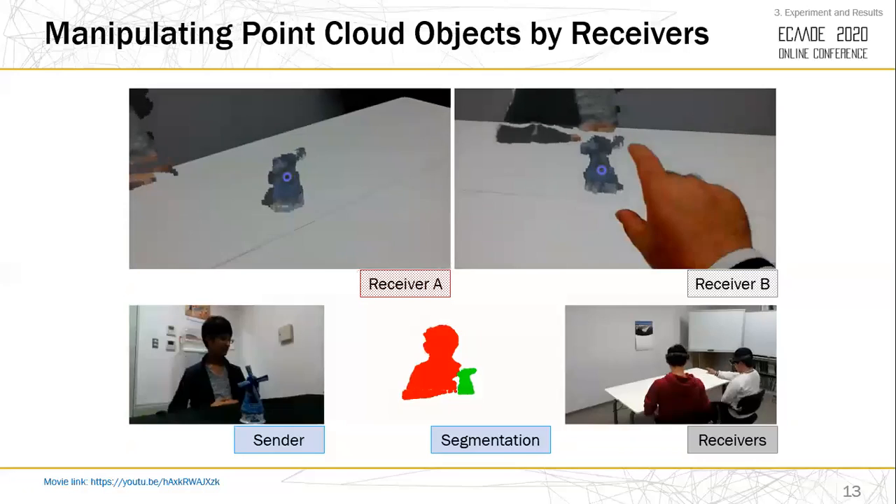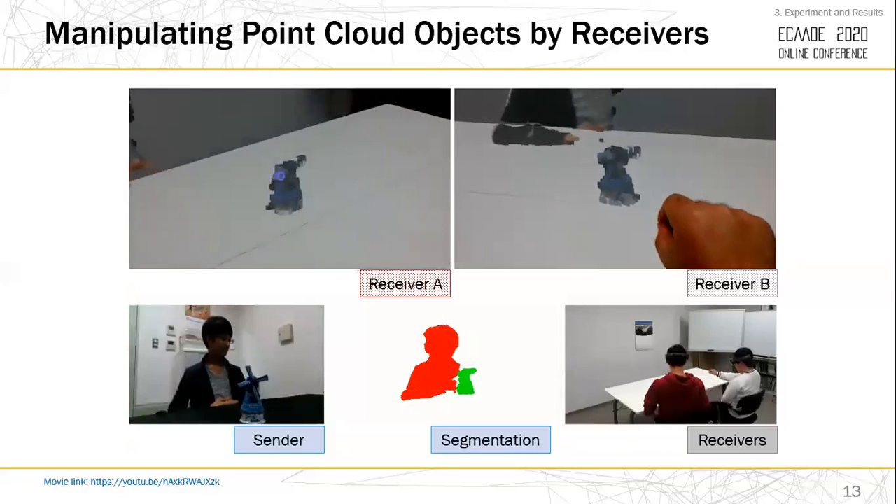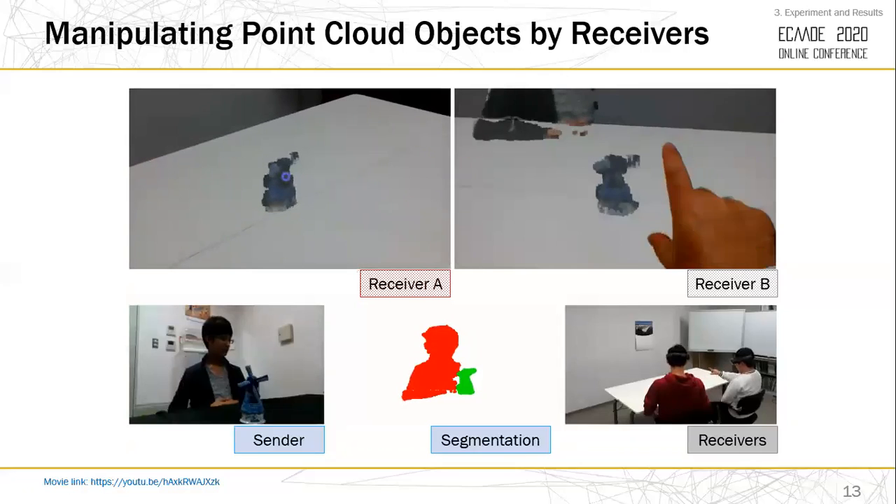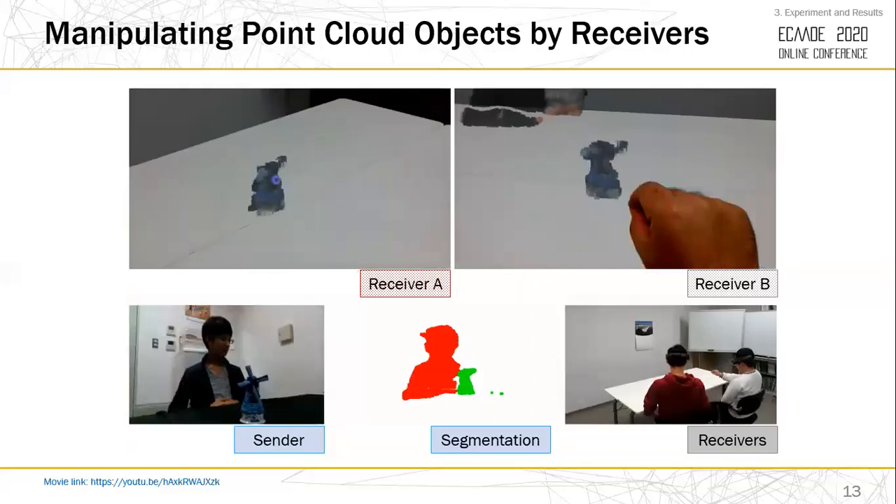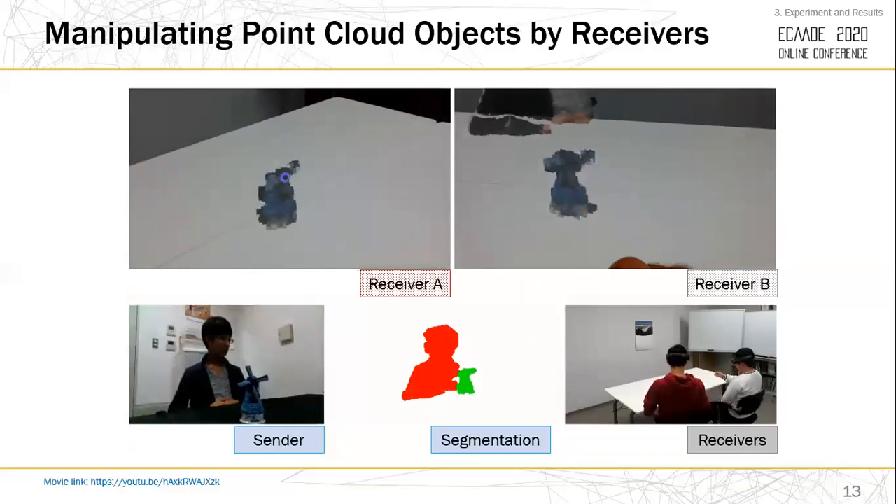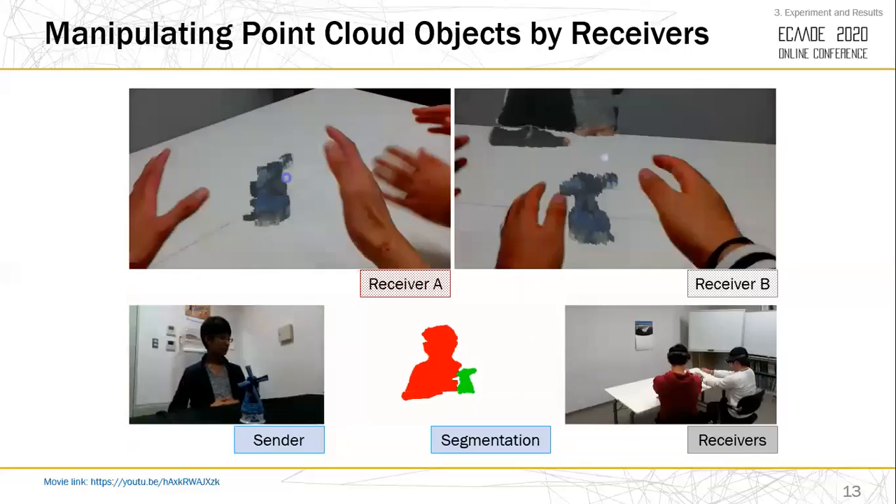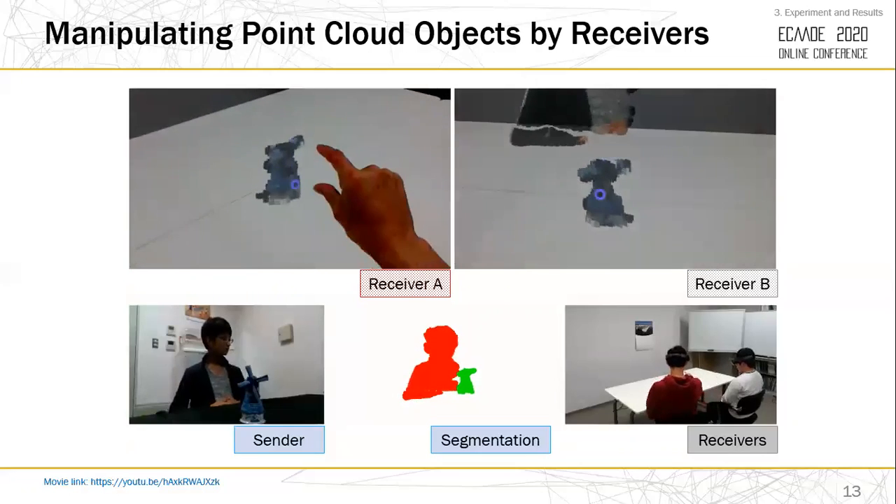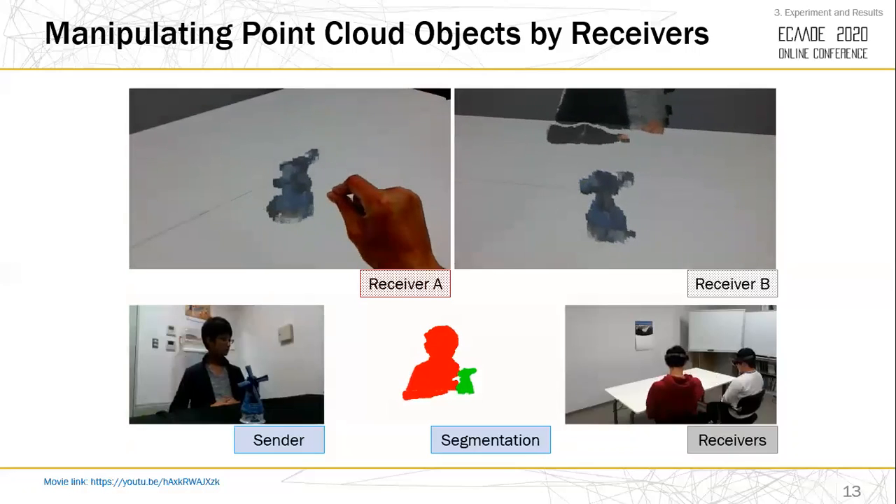And this video shows the result of manipulating point cloud objects by receivers. Now receiver B is moving a point cloud object. As you can see, the result of the manipulation by a receiver is reflected in the other receiver's view in real time.